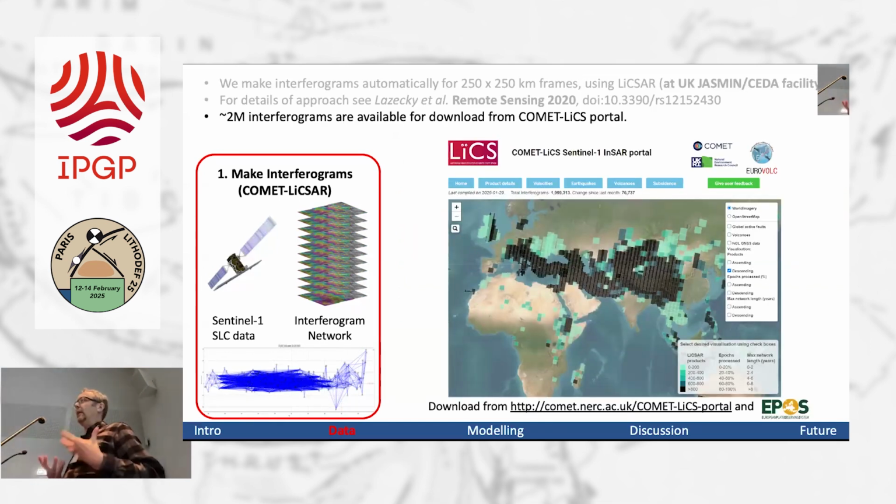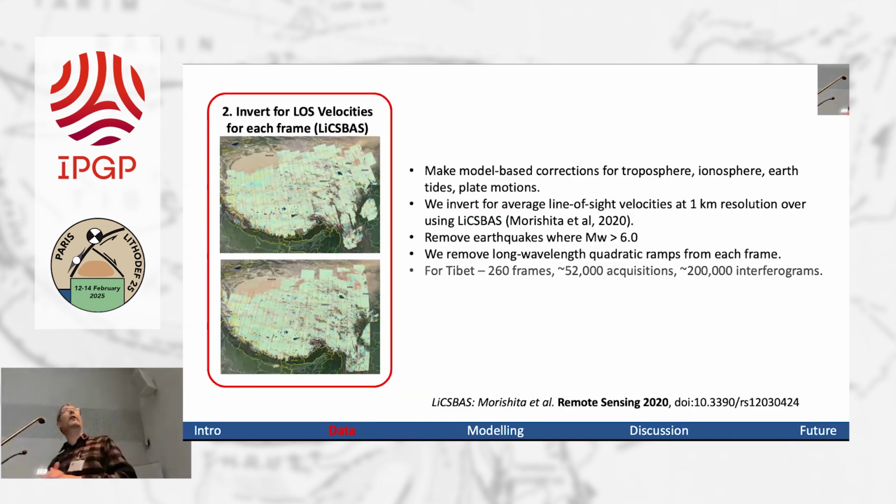We've been doing this in basically a completely open way. I just had an email this morning saying we've now ticked over 2 million interferograms that have been processed by the system. They're all online, available for anyone to use for whatever purpose you want. So I encourage you to do that. So we make the interferograms, we make these networks. We've got 10 years of data now for a lot of the deforming continents.